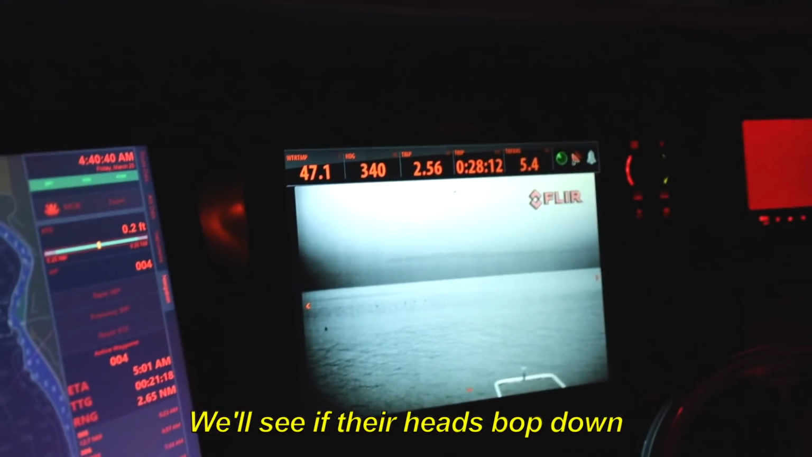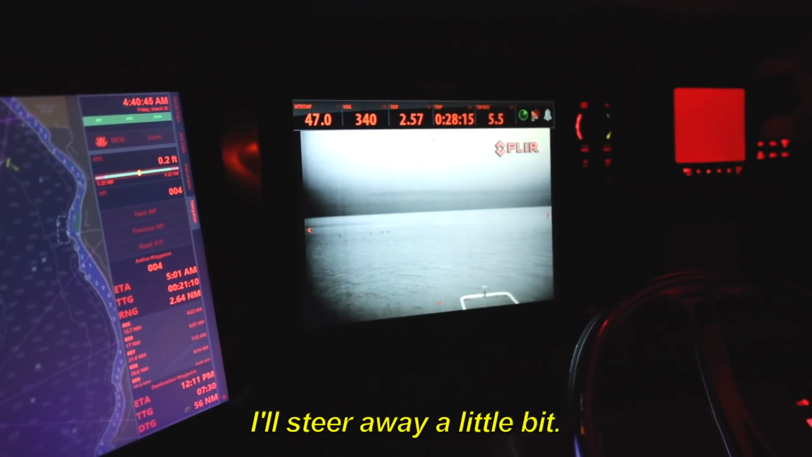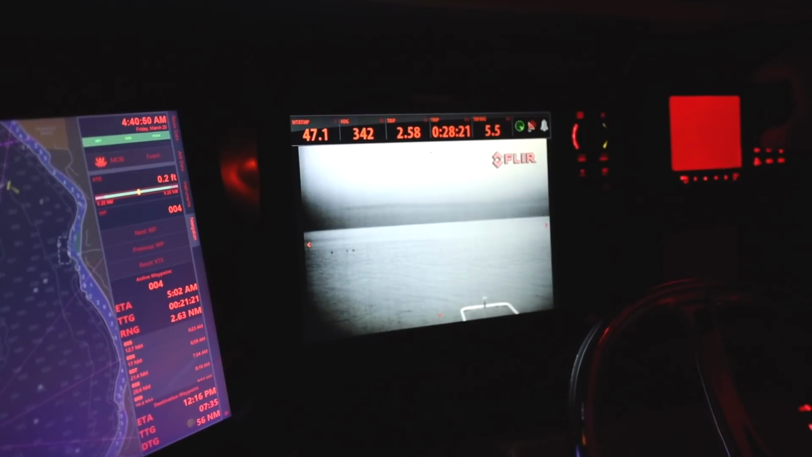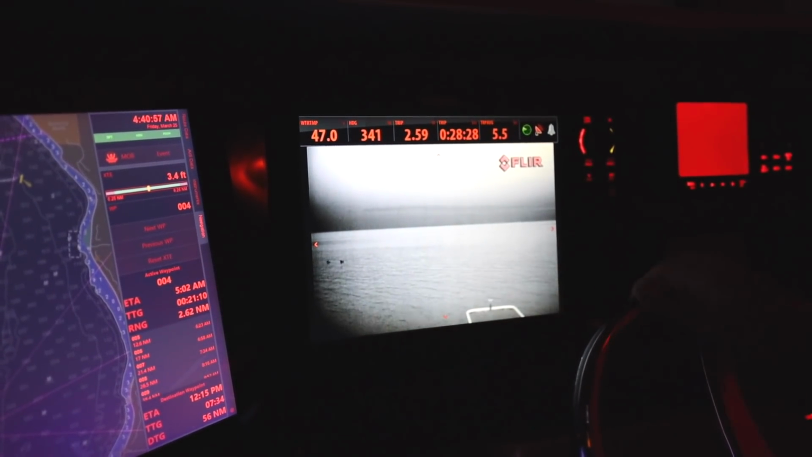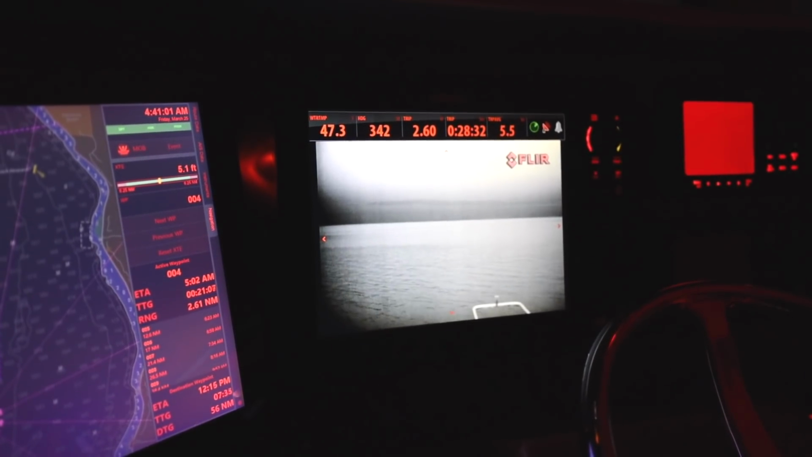Here's some stuff ahead. I don't know if it's birds or... We'll see if their heads bob down as we get closer. I'll steer away a little bit. Oops. Just in case it's alive or something. There's a bird flying by. Is there a bird? Oh, yeah. That's pretty good. We would never have seen those. Yeah.